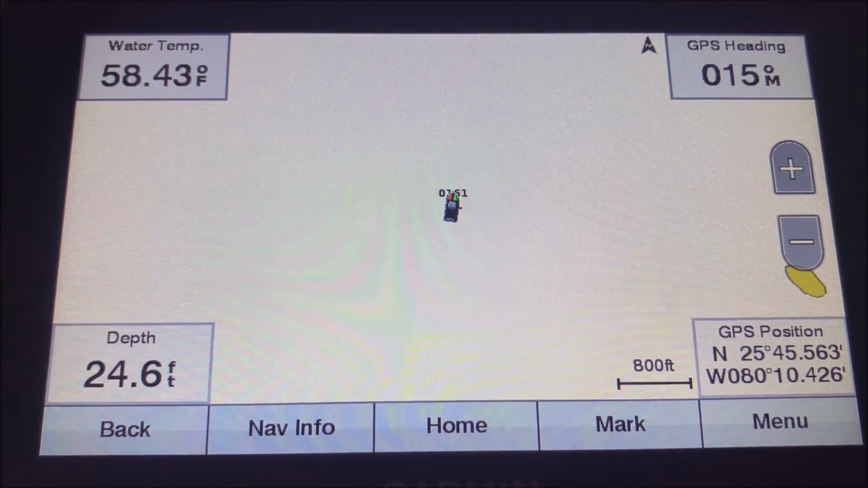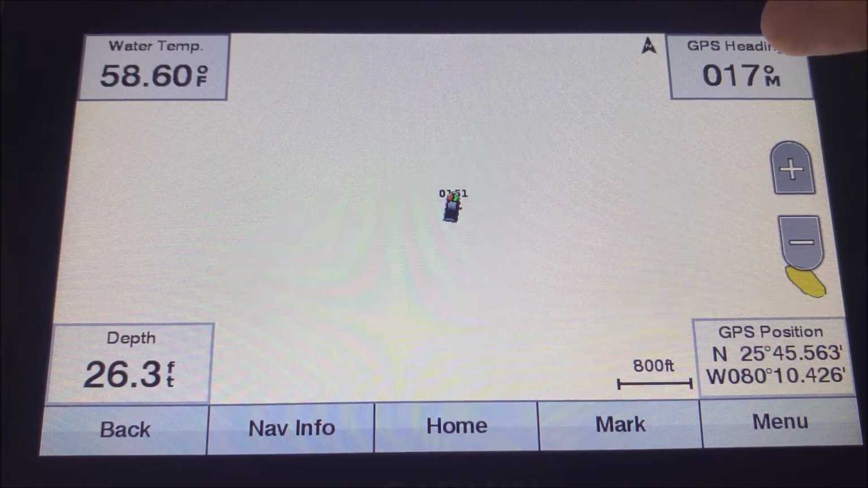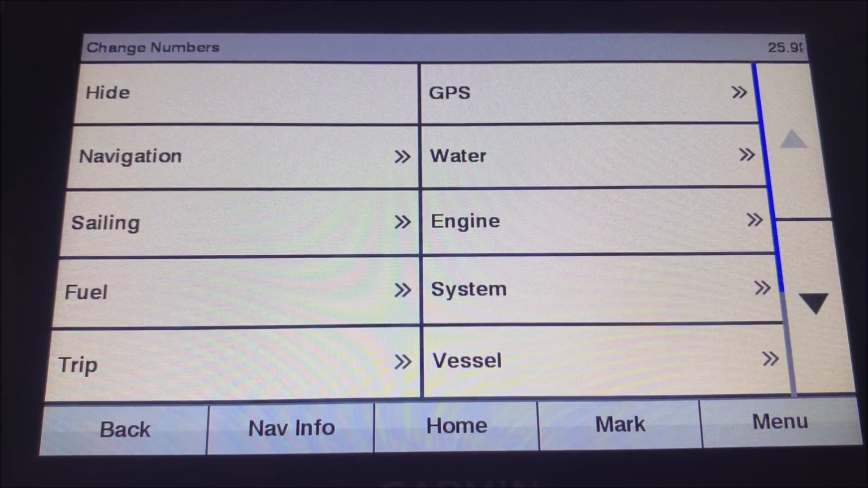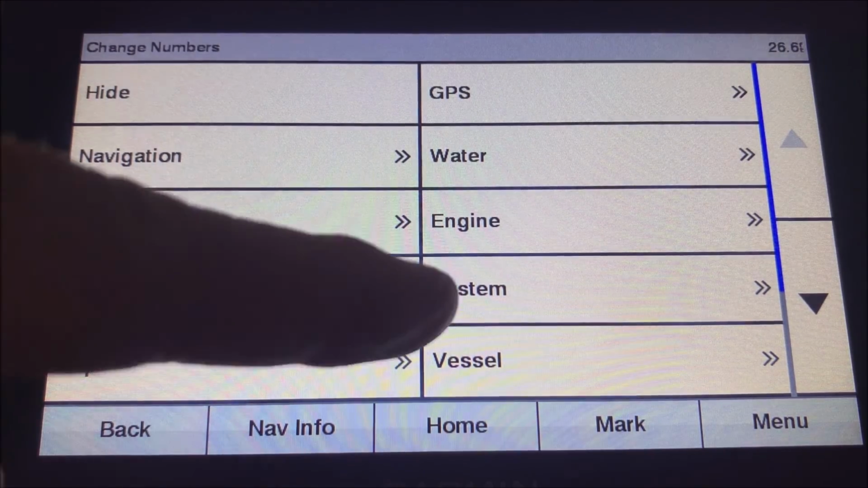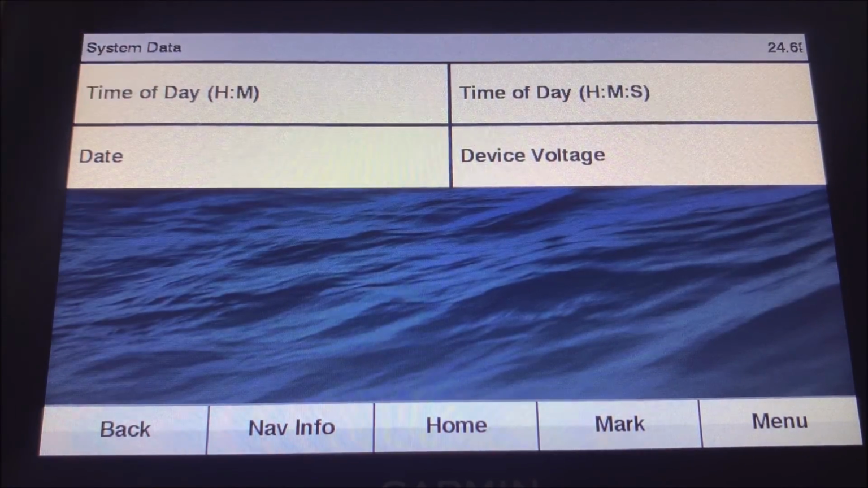The depth, I usually keep the depth there because I do want to know what depth I am when I'm running across the lake or when I'm idling or anything like that. So I'll leave that one there. GPS setting, I don't usually worry too much about it because I kind of know where I'm going and I can see the map. So I'll typically change this one to, let's say, time of day. So we'll go to system, I believe that's in, and yeah, time of day right there.